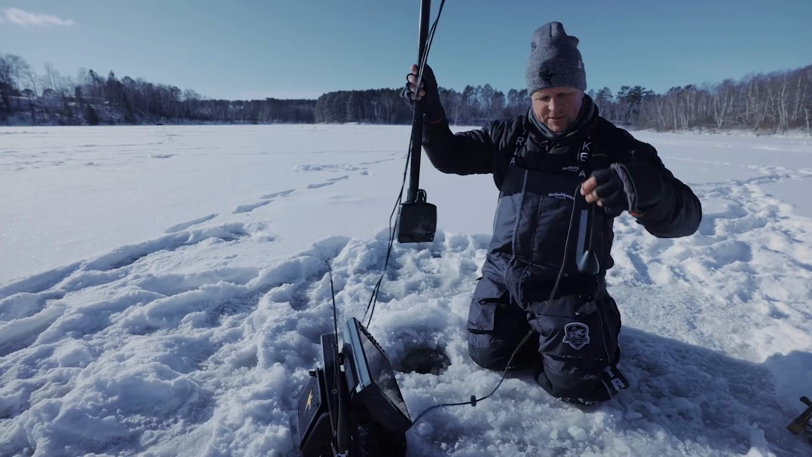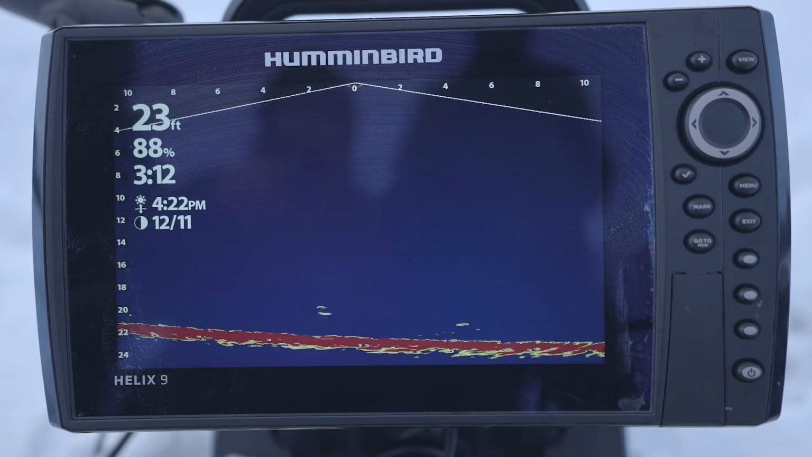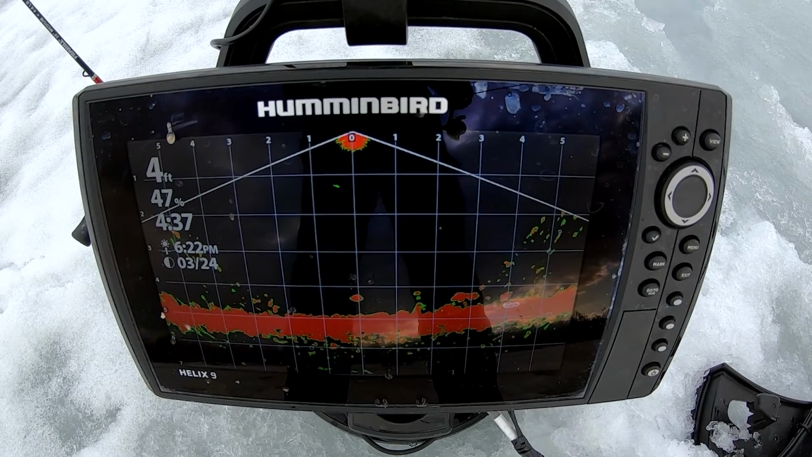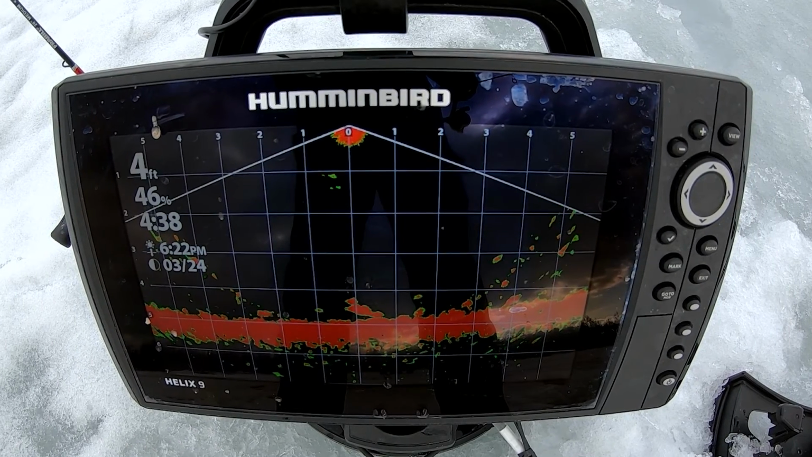Similar to 2D sonar, I'm focusing my surge directly below me and watch those fish swim around in real time. Each fish represented as a single dot, moving independently, dynamically, and interpreting how they're responding to my presentation.